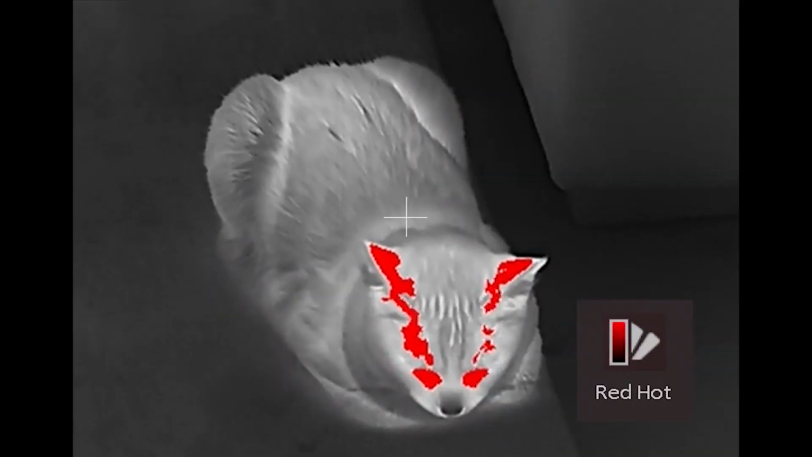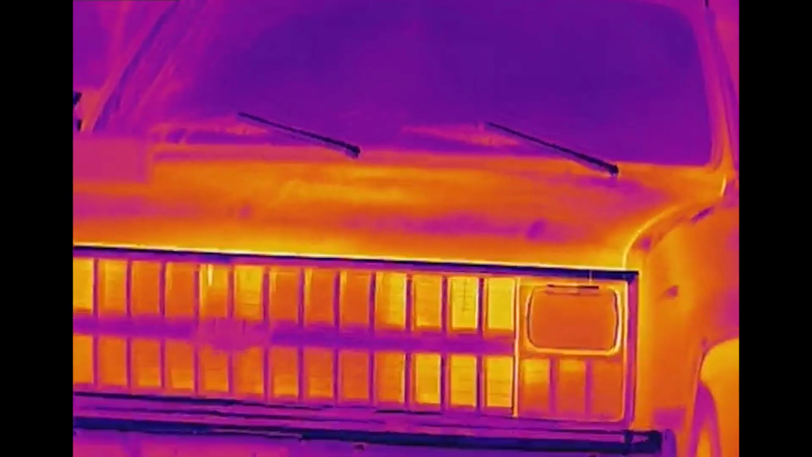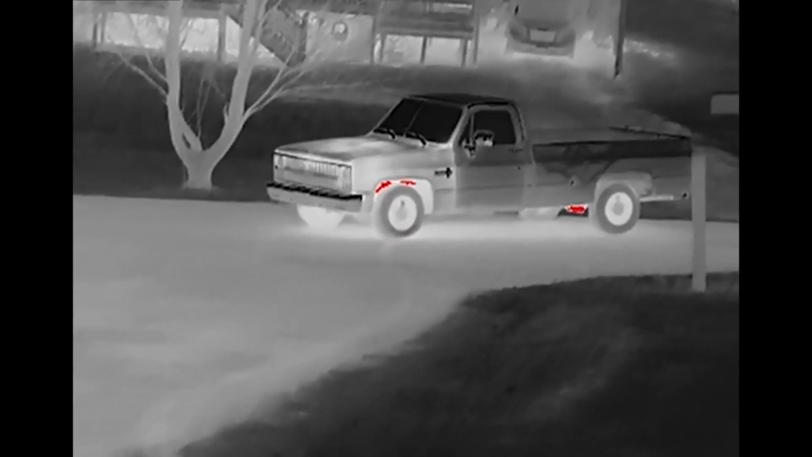I have a question. I know what you're about to ask me, and I don't know if it affects me because... How could you know? It could have an impact. We're talking about my slight red-green color blindness. The fusion colors may have an impact on me or not. I don't know. Maybe that's why I find it hard to decipher and pick out targets. It's hard to say. White hot, or really black hot for that matter too, but black hot looks weird.